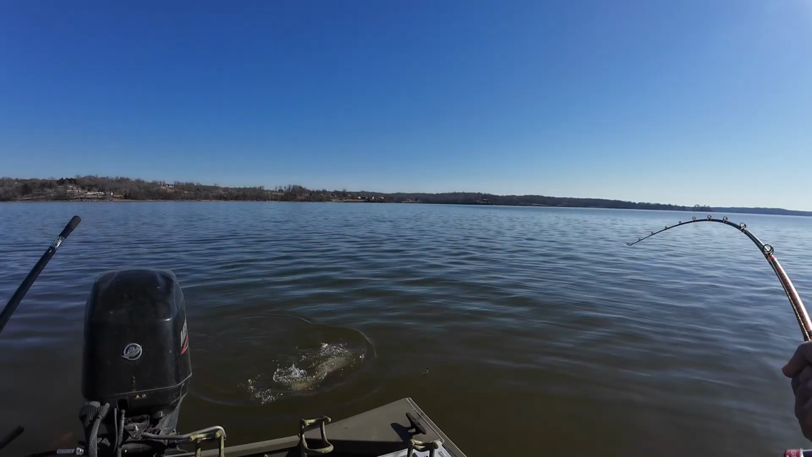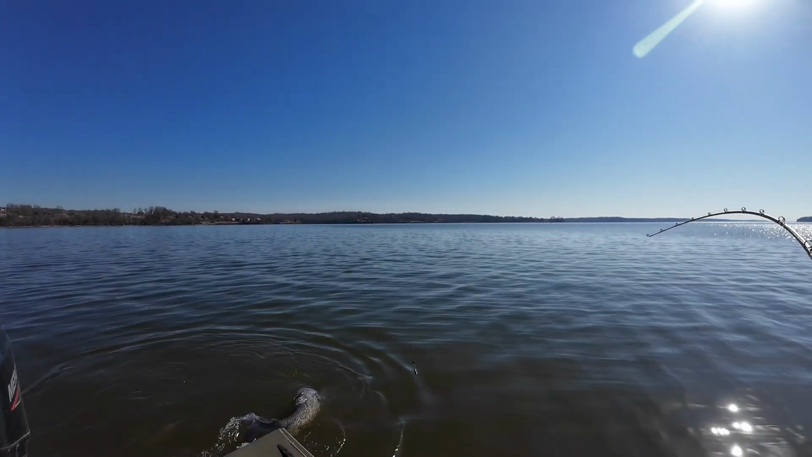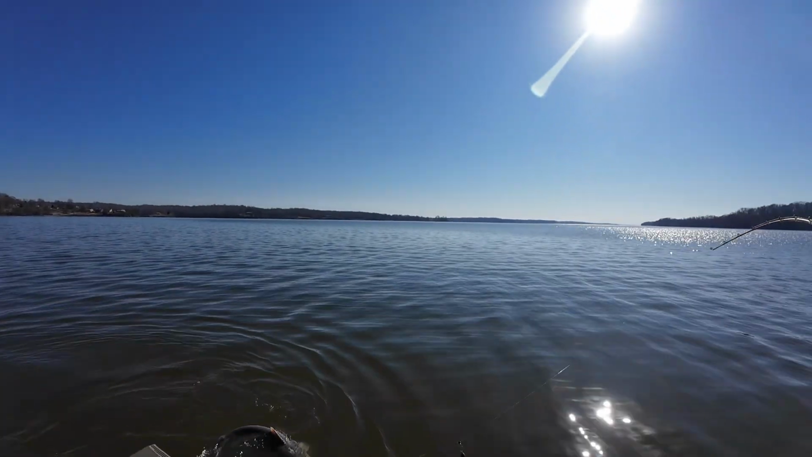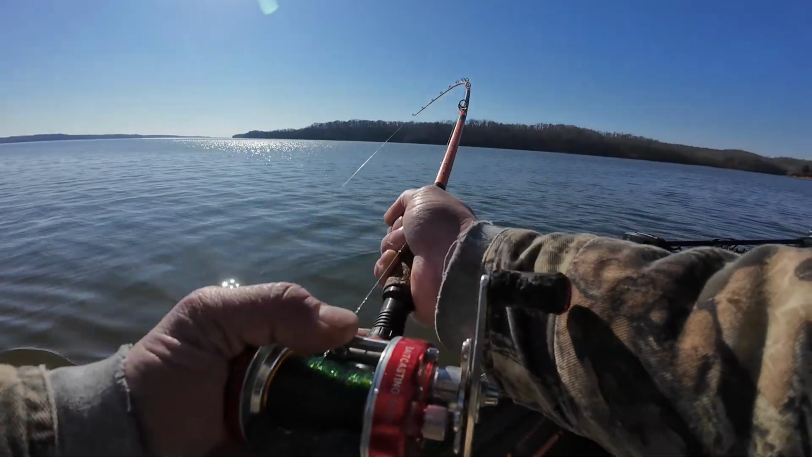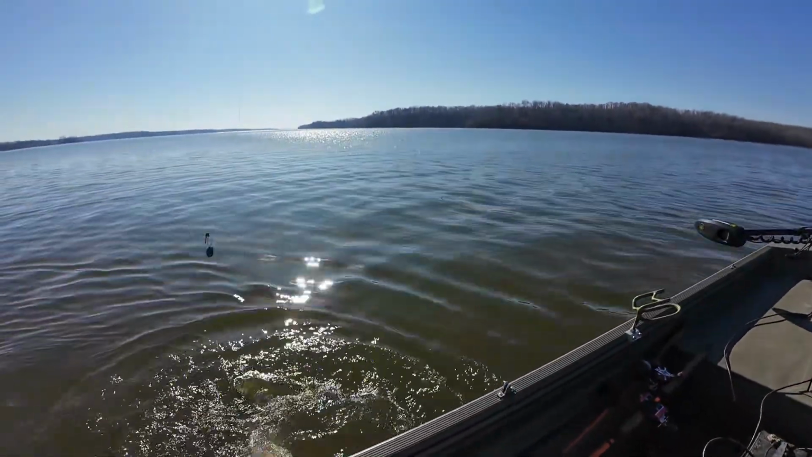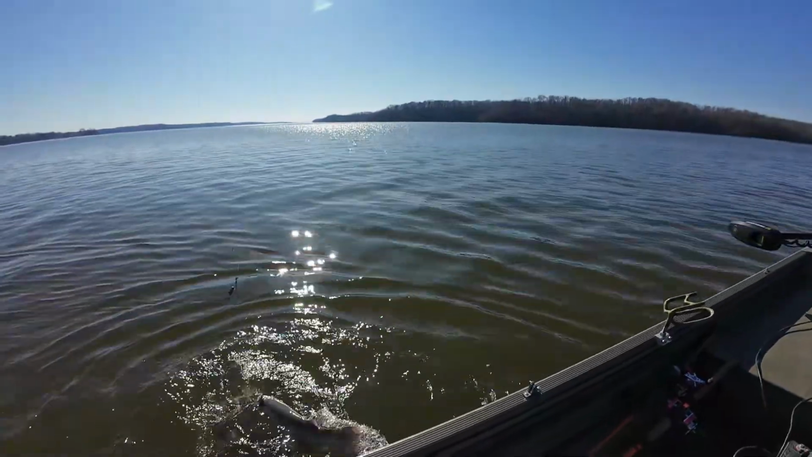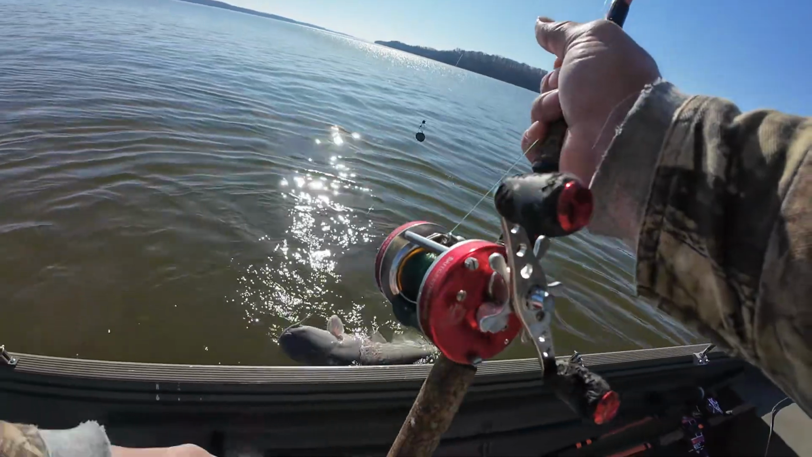Big old male fish. Burly son of a buck. I mean, that fish has had the abuse. I kind of want to get him in the boat, but I can't see how good he's hooked.